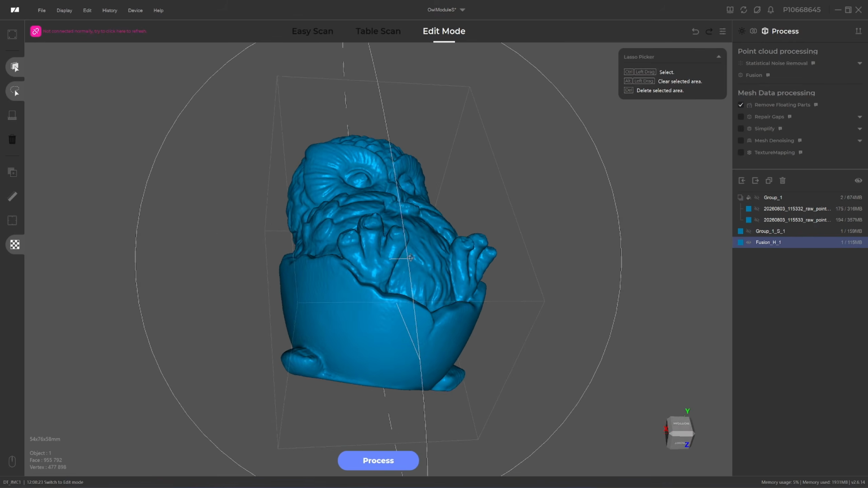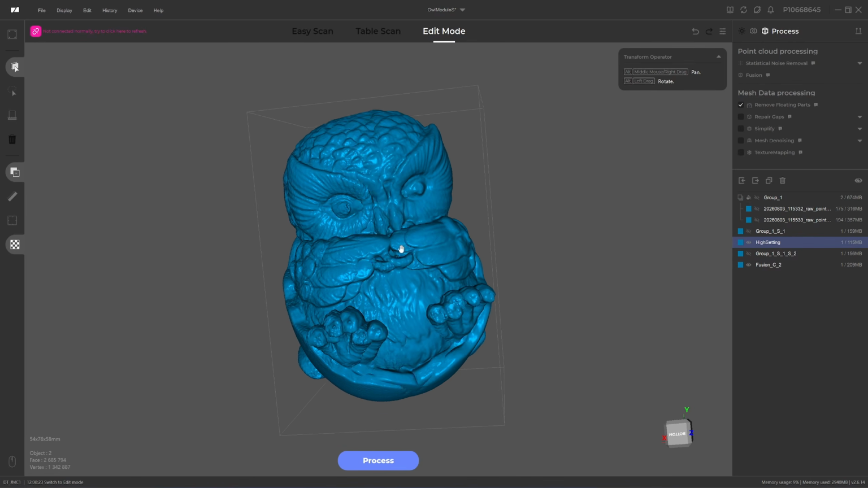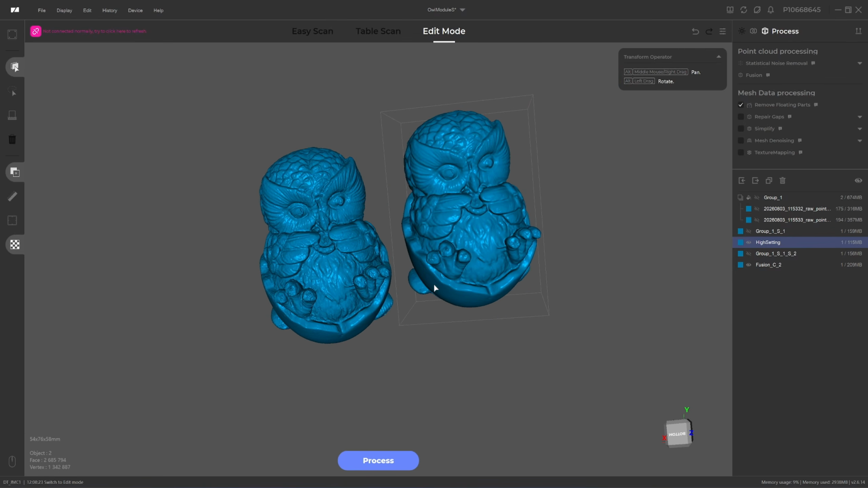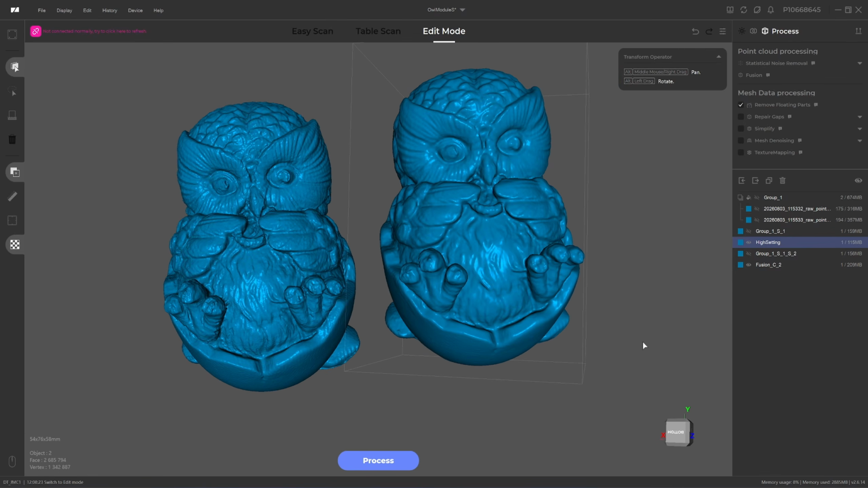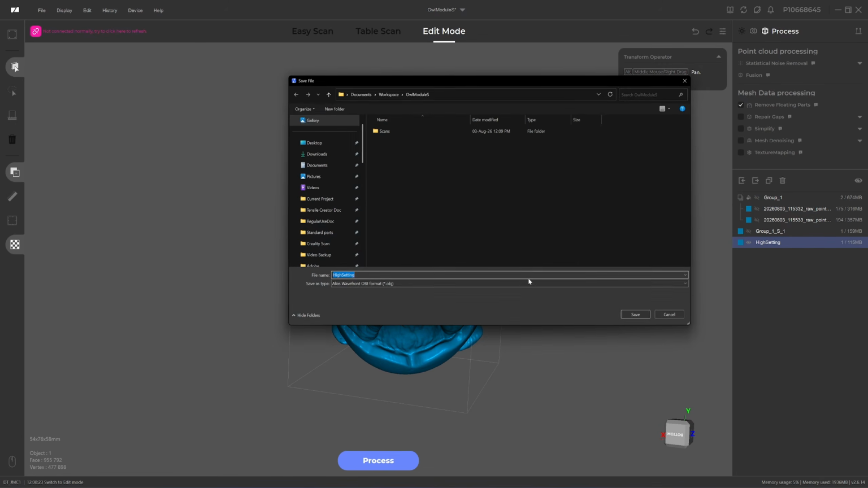And here is the result from the high setting. And on the left you can see the result from the manual resolution setting at 0.15mm. The manual setting produces poorer results in terms of noise. I will export the model in OBJ format for comparison.